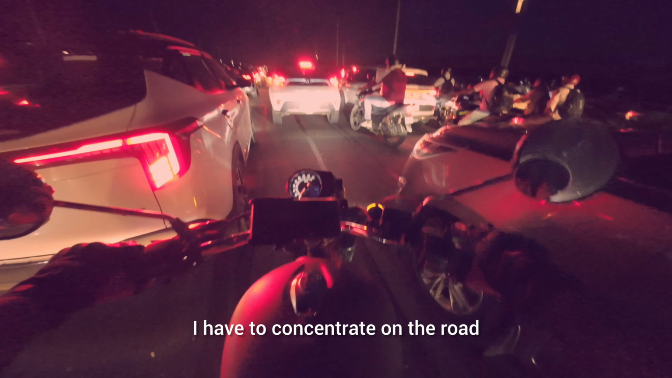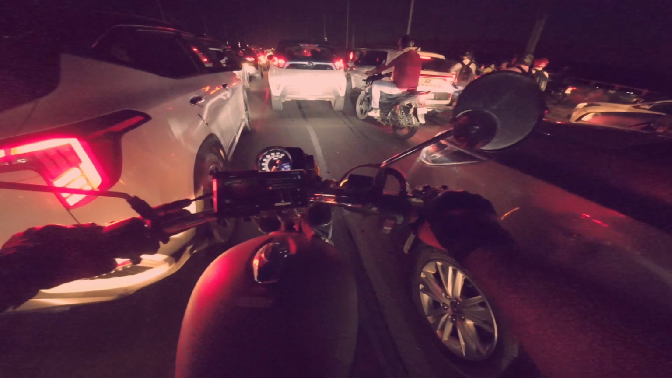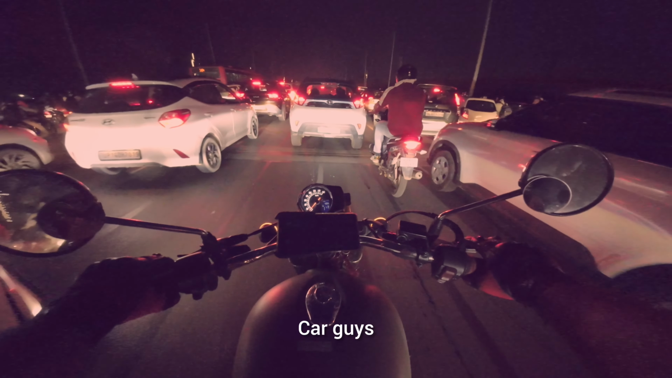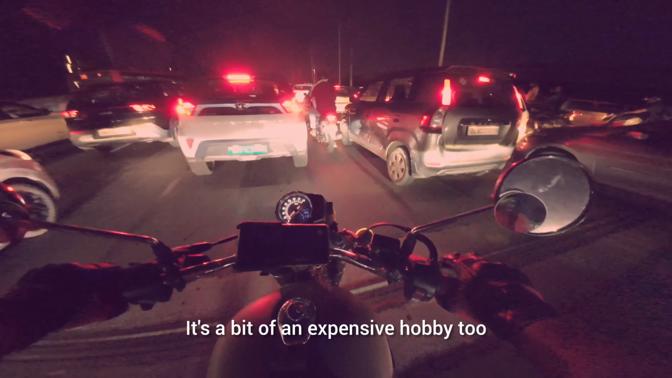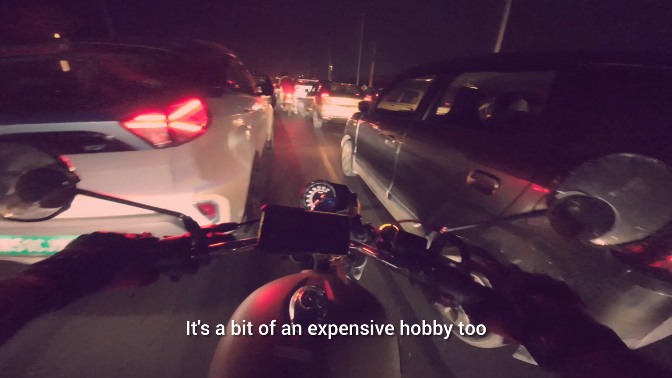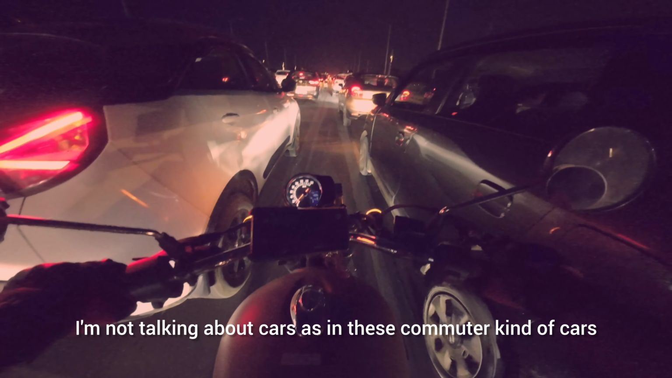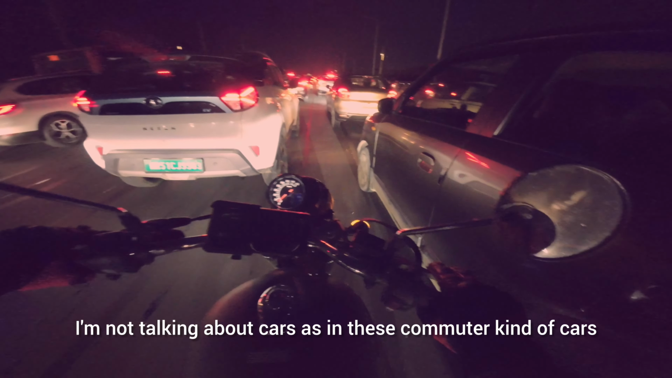I have to concentrate on the road. तो भाई गाड़ी वाले बंदे तो भाई हमें लगता है कि यार थोड़ा महंगा शौक भी है वैसे। मतलब I am not talking about cars as in these commuter kind of cars.